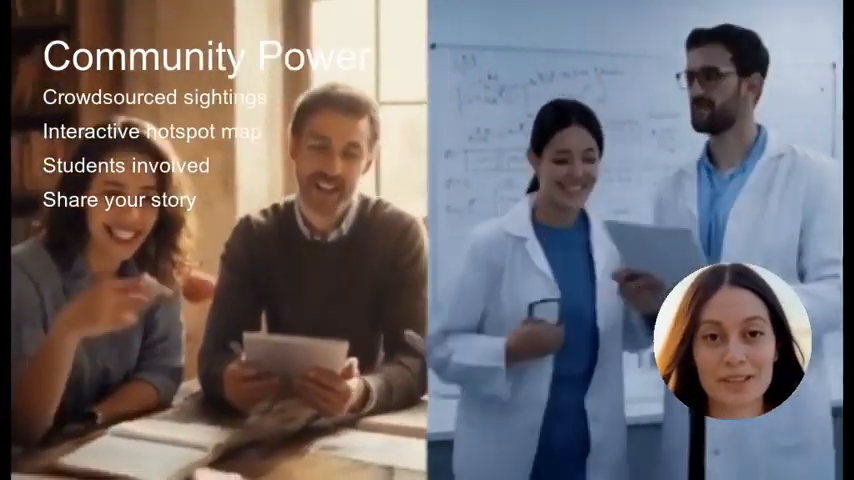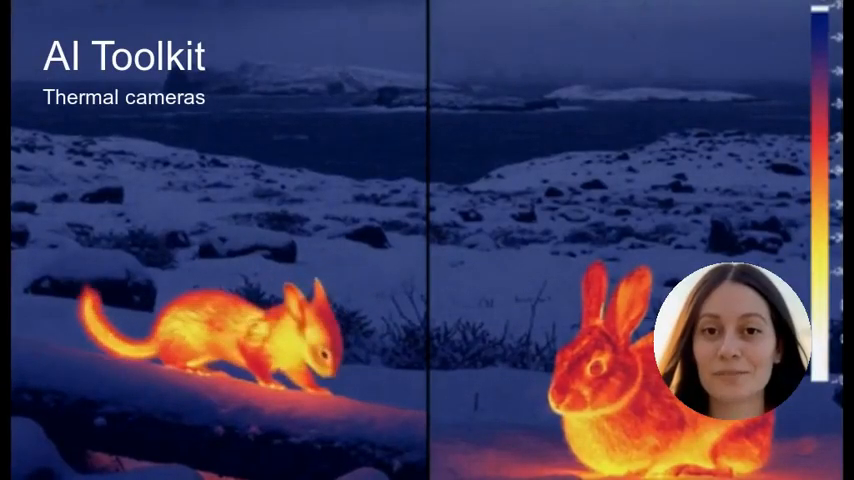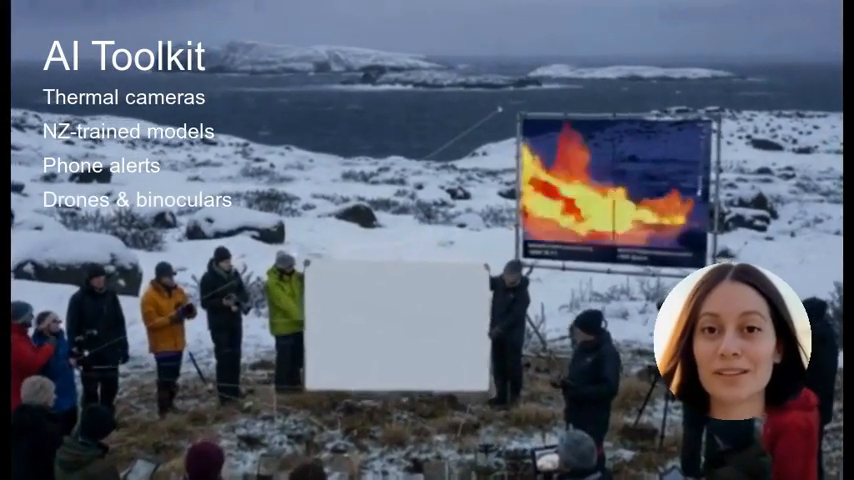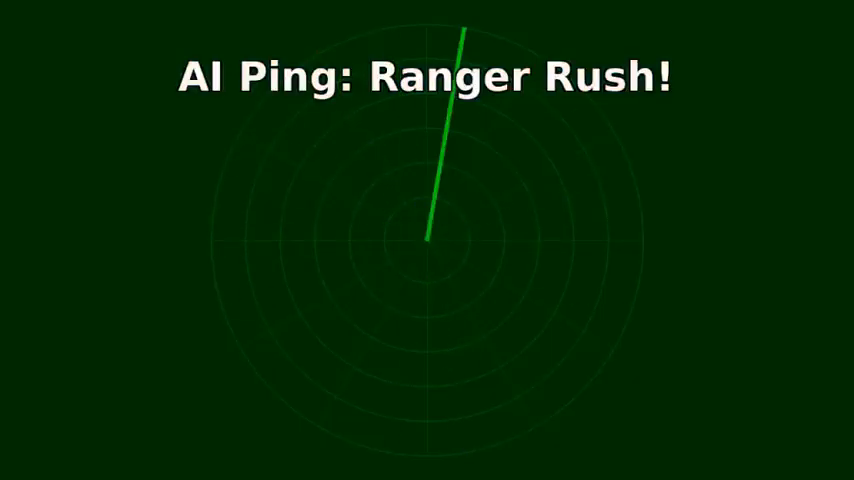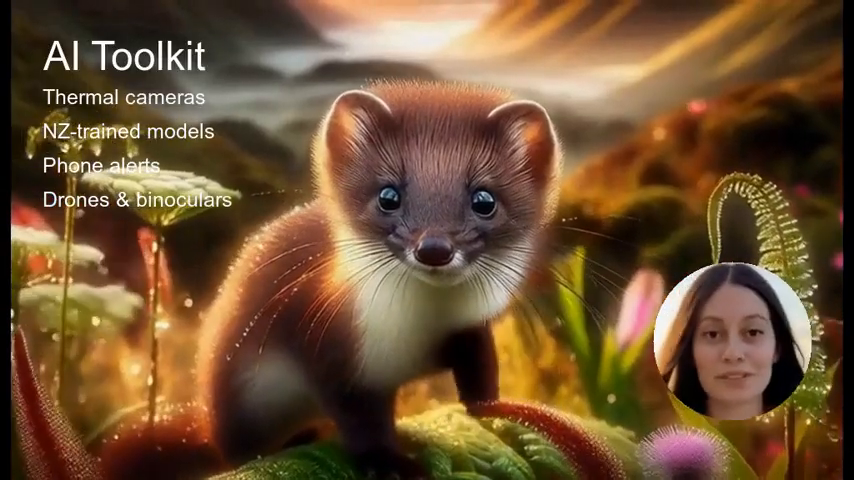Besides traps, the team uses thermal cameras that see body heat and tell a stoat from a rabbit or sheep. These AI eyes filter out wind-blown grass and only ping rangers when a sinuous shape slinks past after dark. Moments later, an alert hits a ranger's phone with coordinates so dogs and people can converge before the stoat escapes.